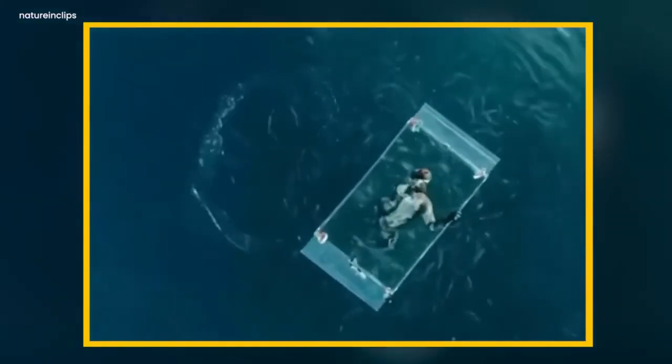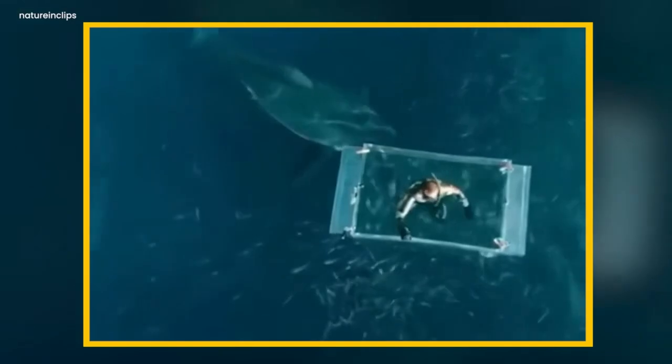He dives into the sea to explore sea life. It was in the middle of the sea. The man was in the cage wearing a diving suit. Suddenly, a big shark appeared. It was hitting the cage with heavy strength. The cage was juddering and the sea waves were forming.